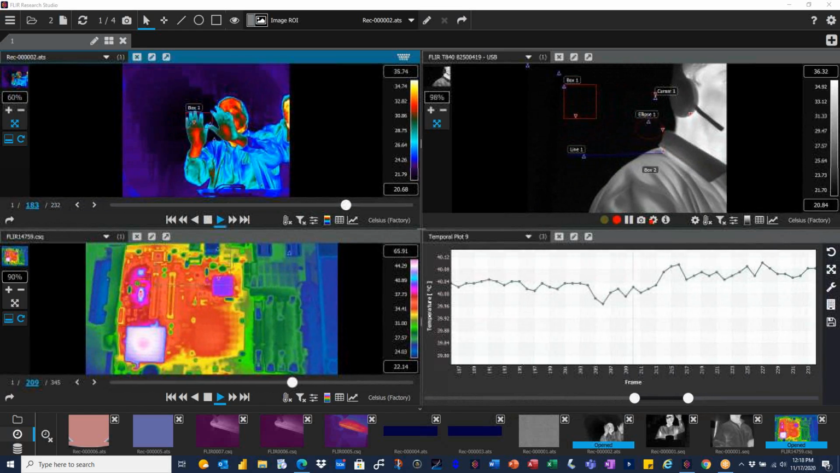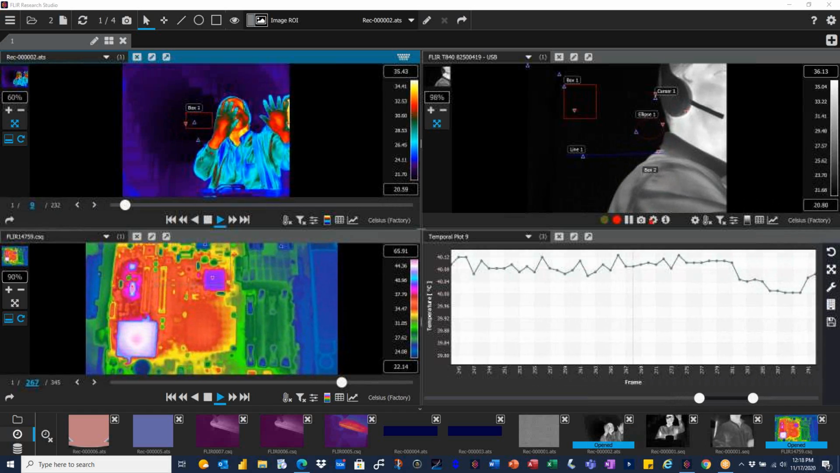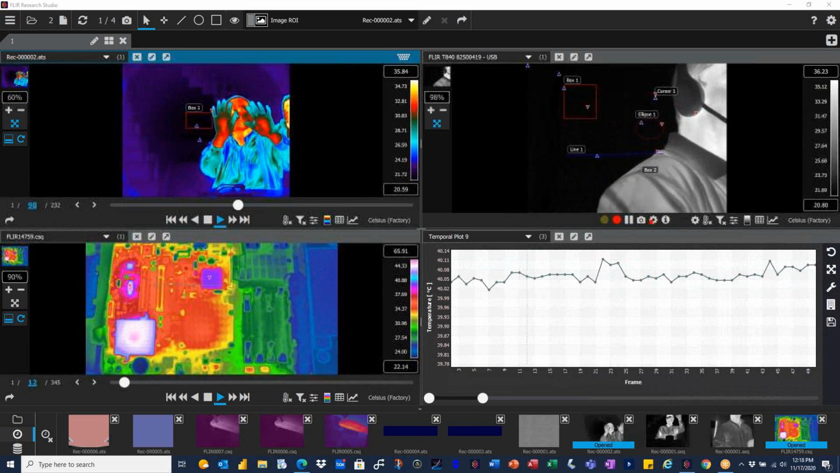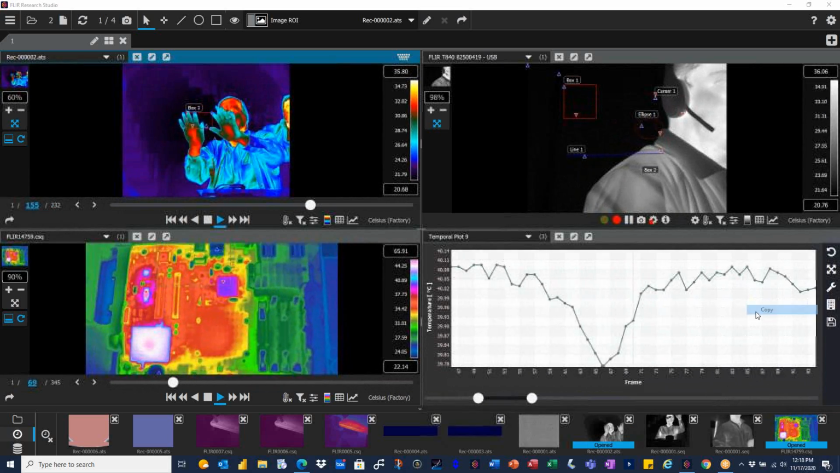We actually have some articles on that on our customer support center website, FLIR.custhelp.com, that talk about connecting the different cameras into LabVIEW. But long answer to say, yes, they do work with LabVIEW.